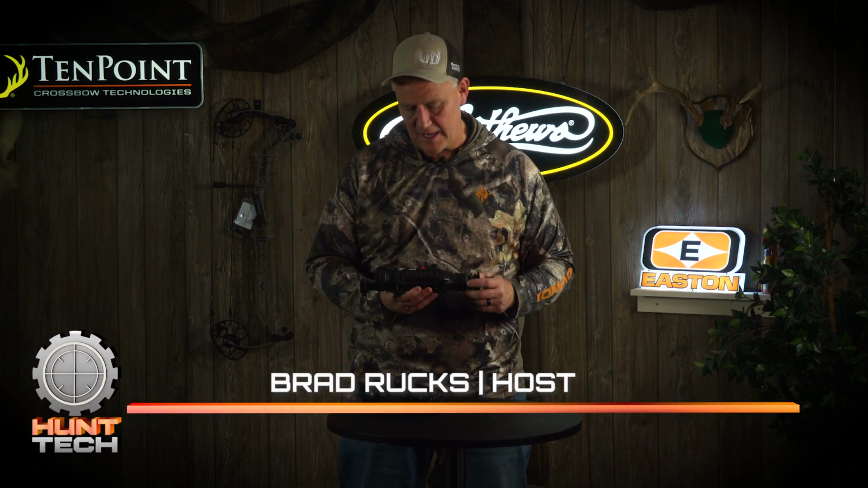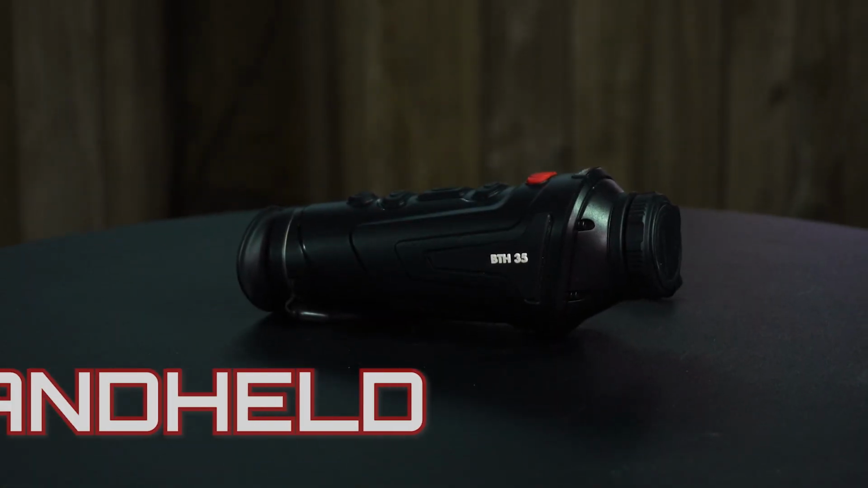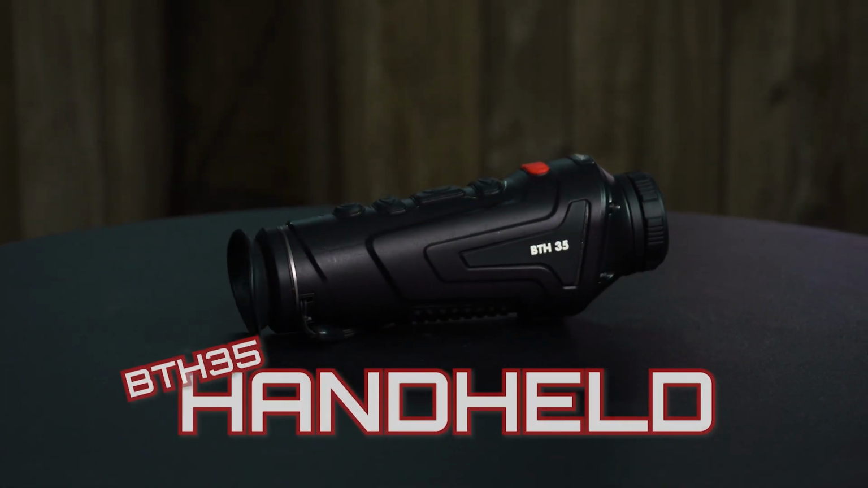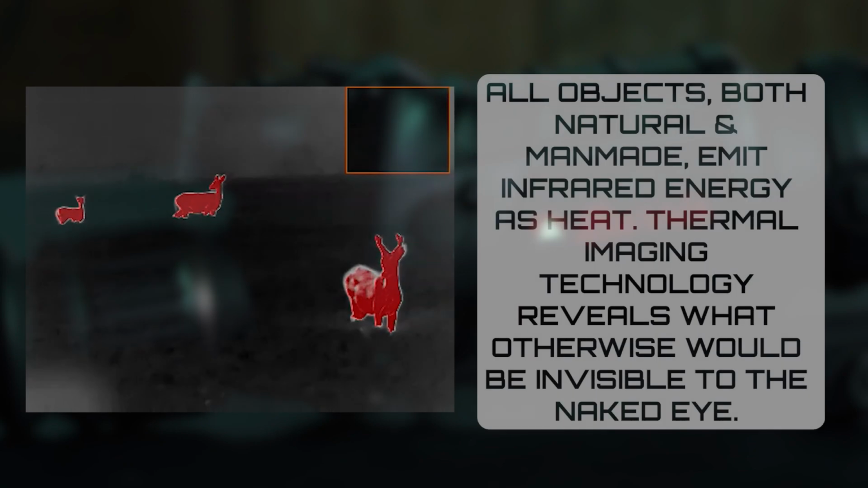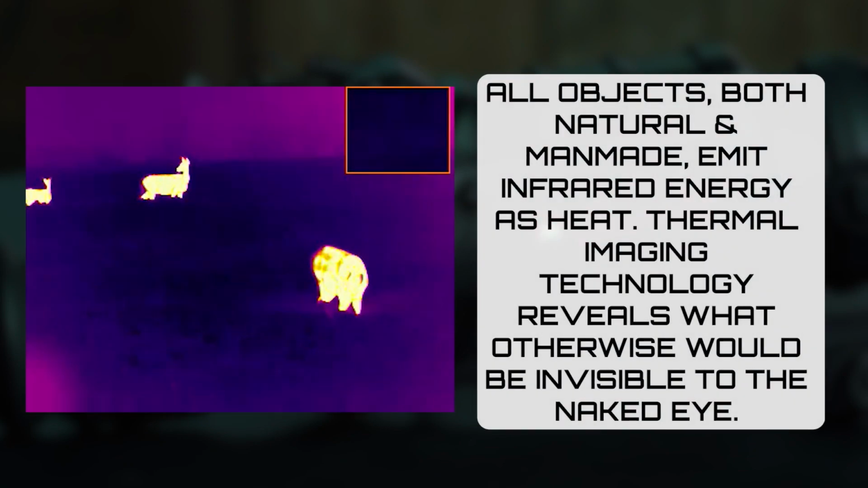Today I want to talk a little bit about thermals, specifically the Burris. This one is the BTS 50 and then the BTH 35, which is a handheld. One's a scope, one's a handheld. So I want to talk to you for a minute about thermal technology and what you could use it for.